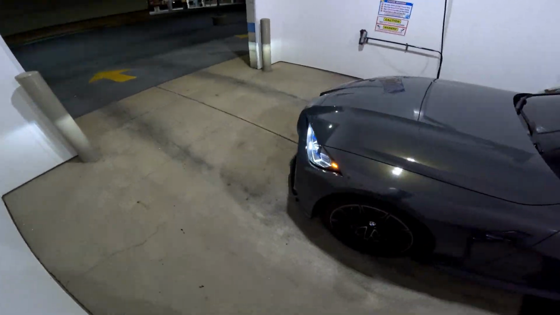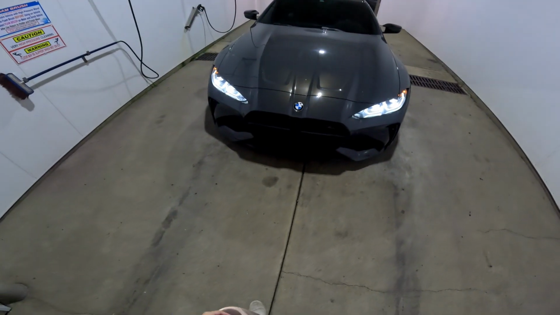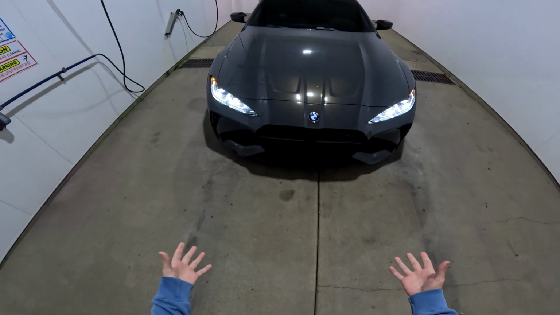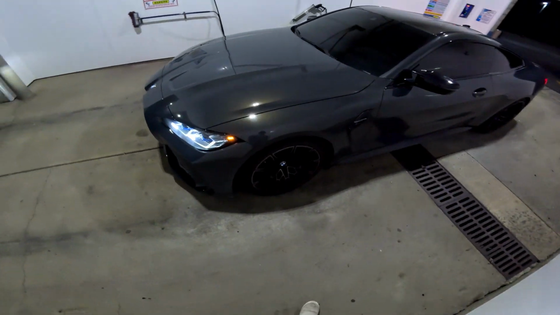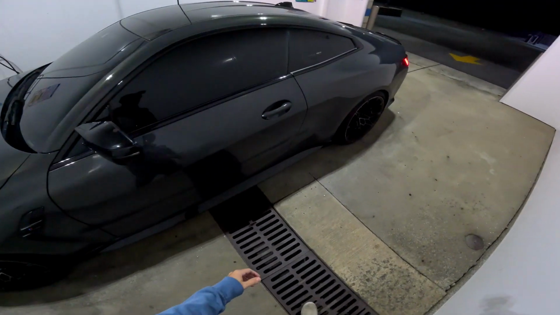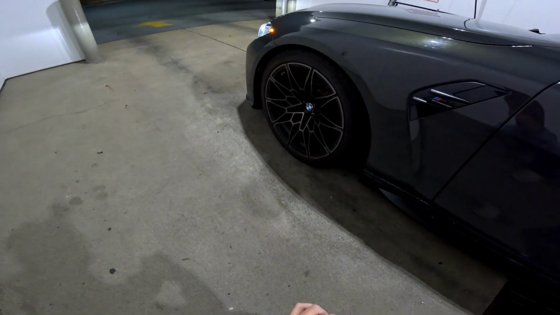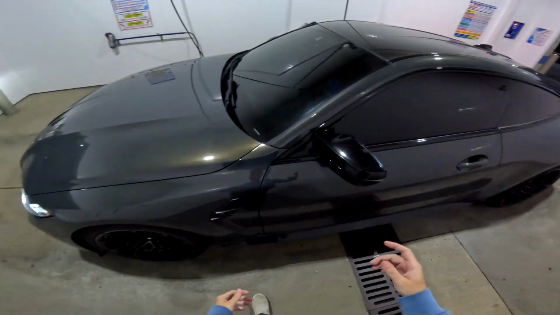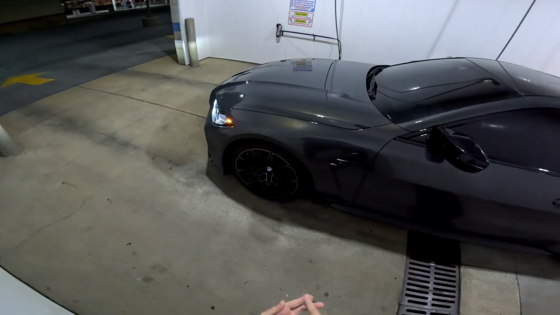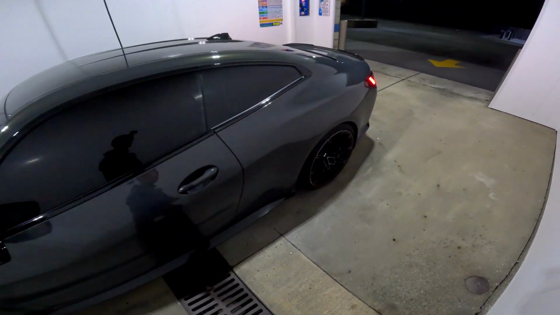Yeah, this is the width. I have the ADRO front end, which I think every M4 should have. Me personally, I think it looks way better than OEM, but that again is just me. The car is lowered on H&R lowering springs. I have 12mm spacers in the front, 15 in the rear, and then downpipes, mid-pipe, intake, and stage 3 XHP.